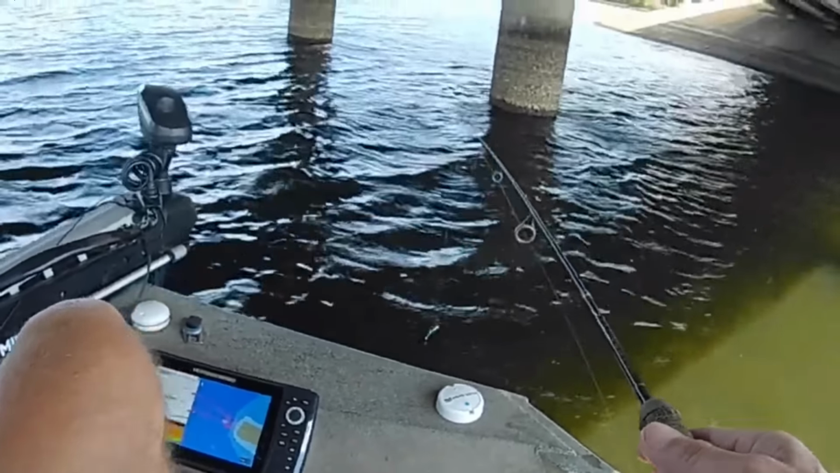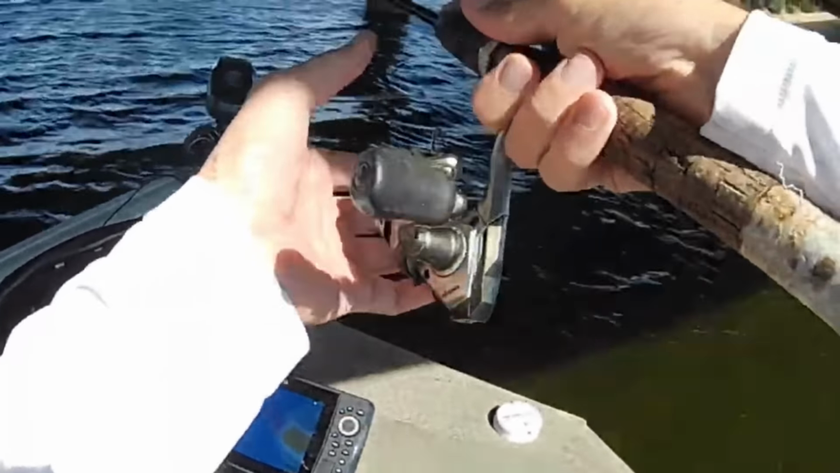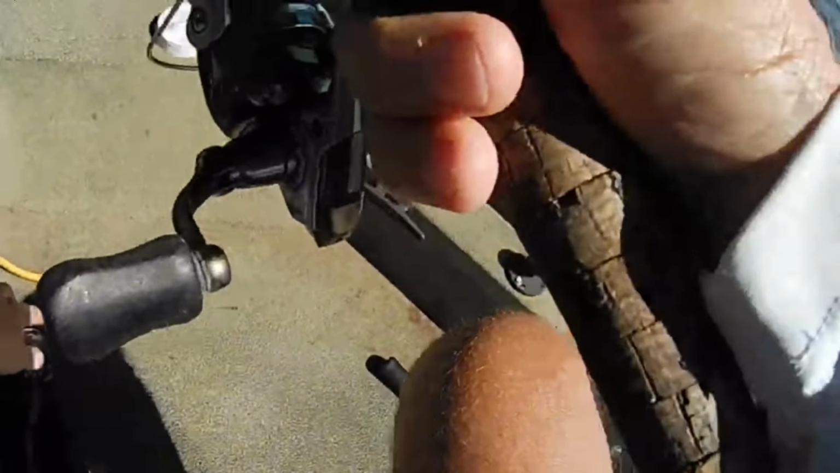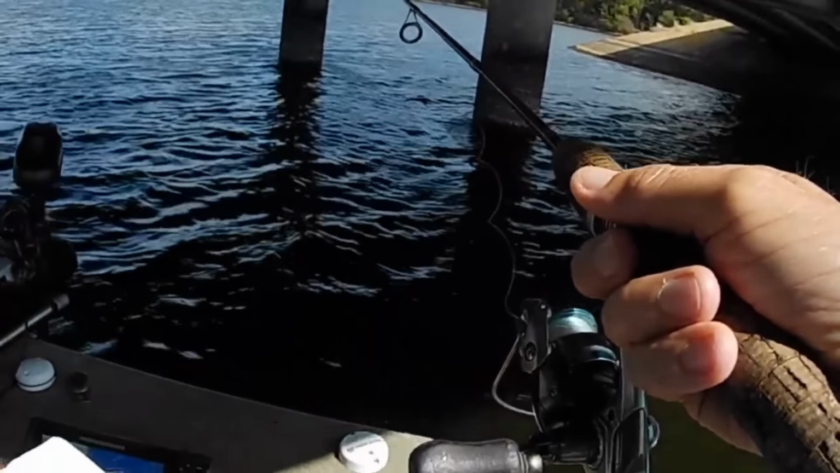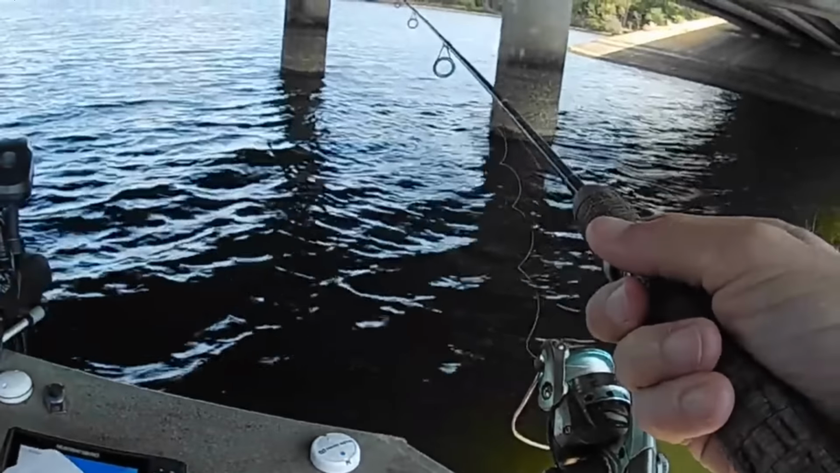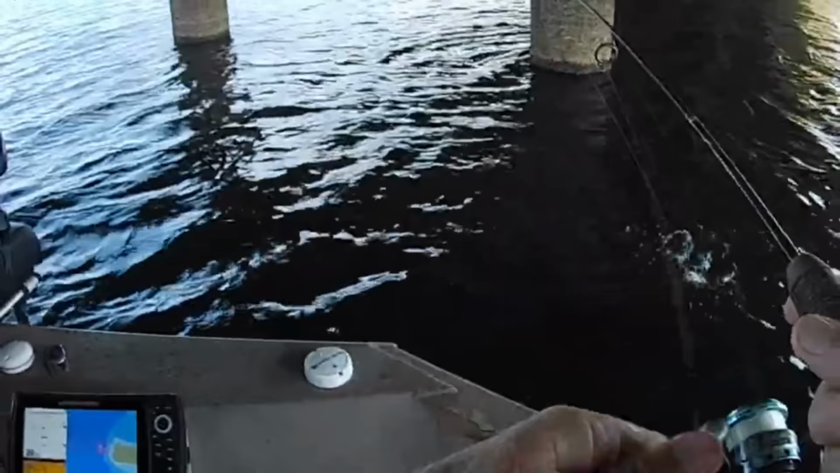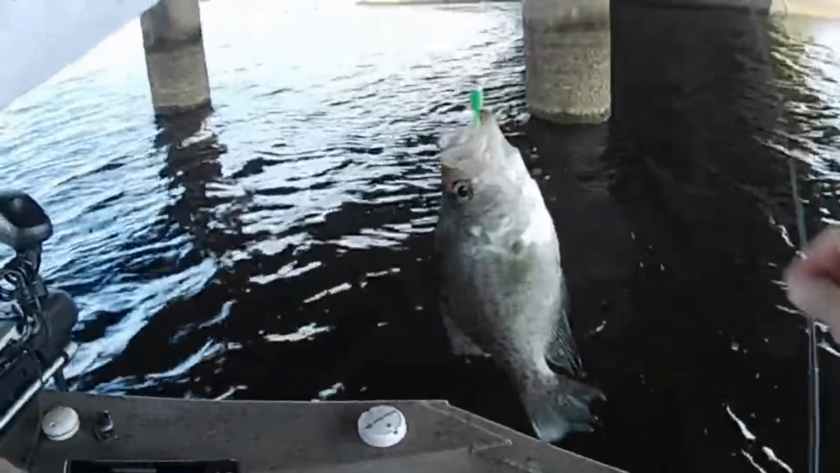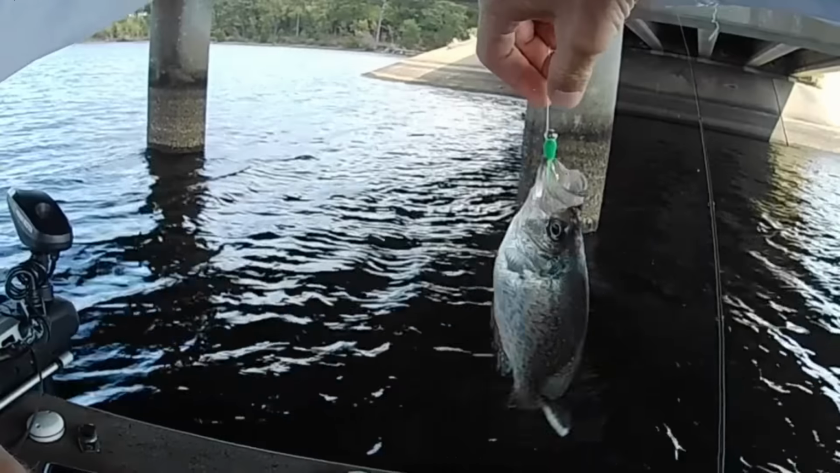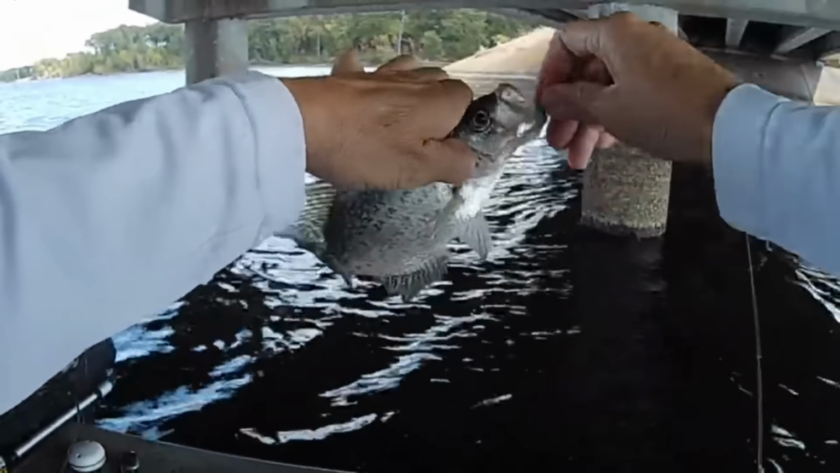I'm just gonna catch a few, move on somewhere else. I'm just checking spots, you know, just to see how many spots I can get, so that I can have a rotation to fish. There's one. They're all the same size in this hole here.